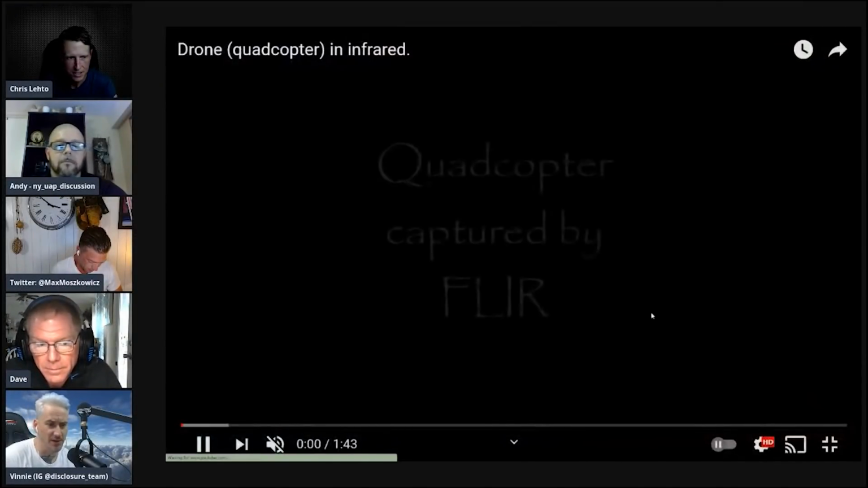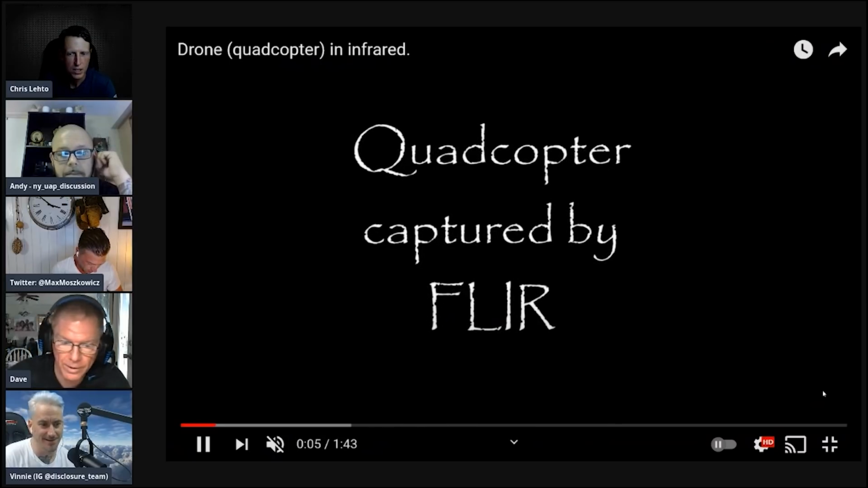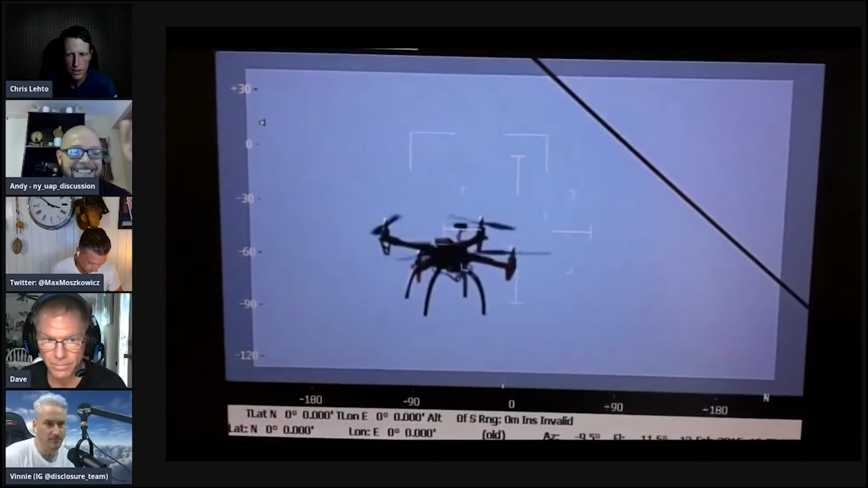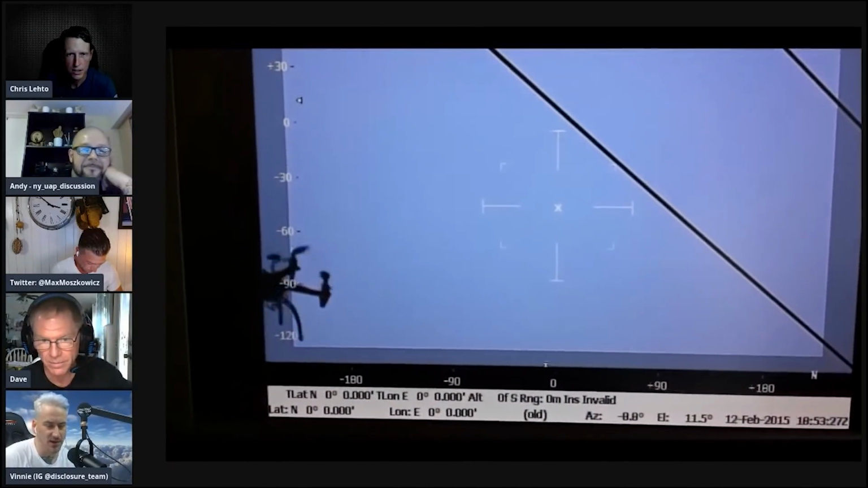It's probably about 25 minutes in the air tops, and that's with one of the bigger batteries you can get. What about speed? I would say 30 miles an hour with that much of a payload on it. The Tucson case we mentioned, they captured it at over 100 miles an hour. No way at all. 100 miles an hour over a 45-minute chase? Yes, and they chased it 70 miles, with 30 to 40 mile-an-hour headwinds it was flying into.